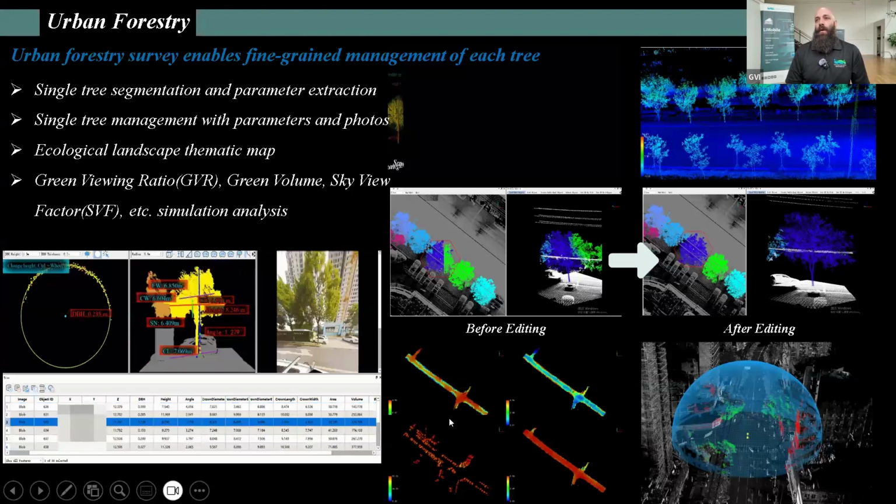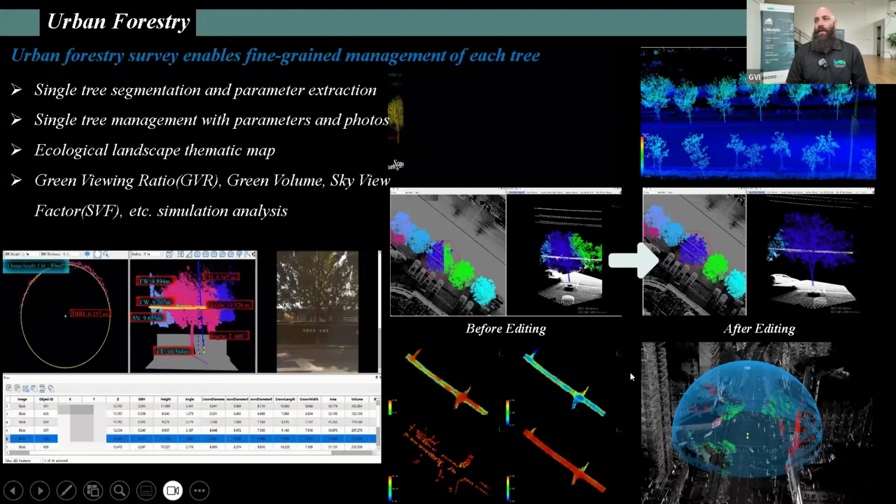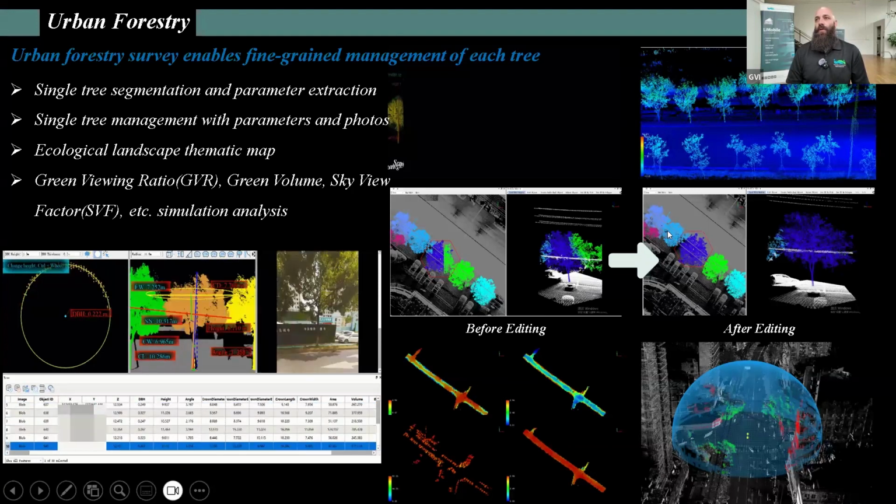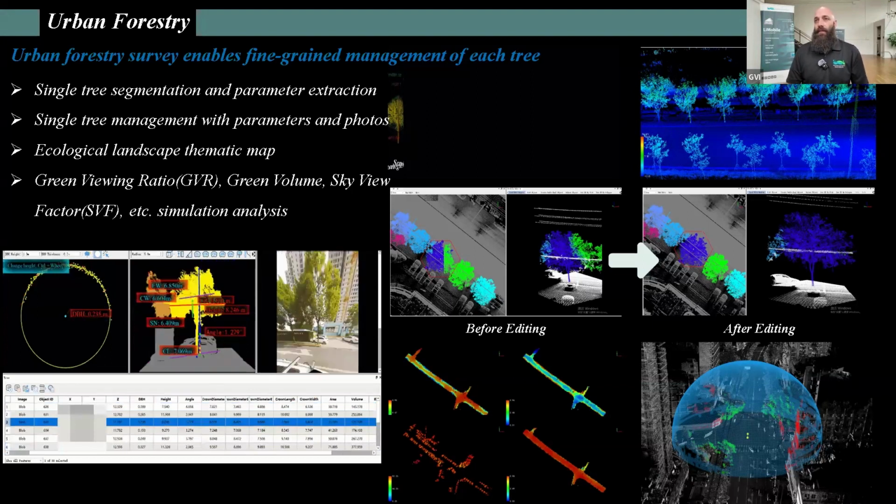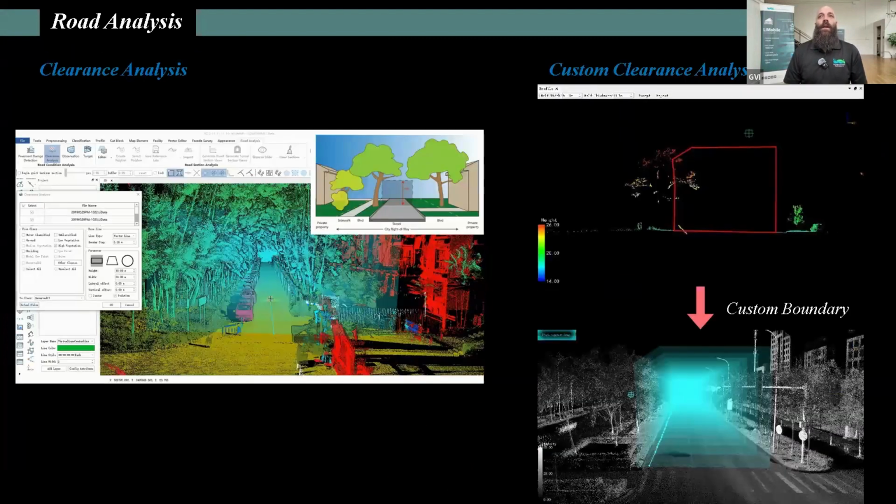As we can see, we have a before and after editing. This is what highlights the amount of trees and the classification post-editing. We can see here that we had a couple trees that merged together and then we separate them, which makes it so that we have a total representation of the urban forest itself.